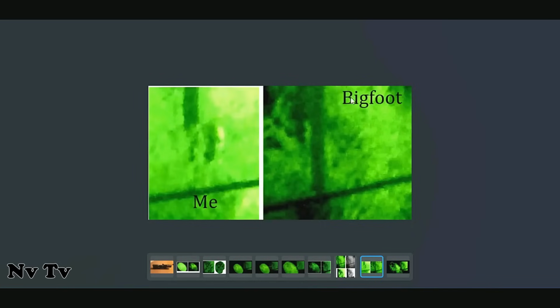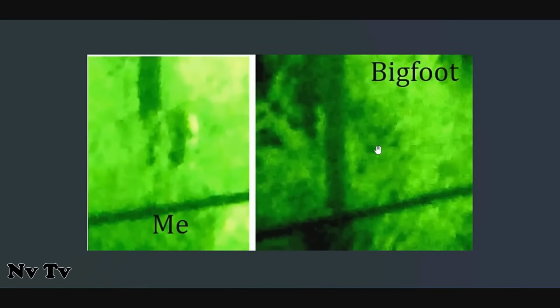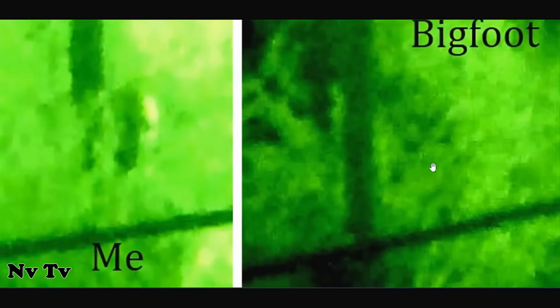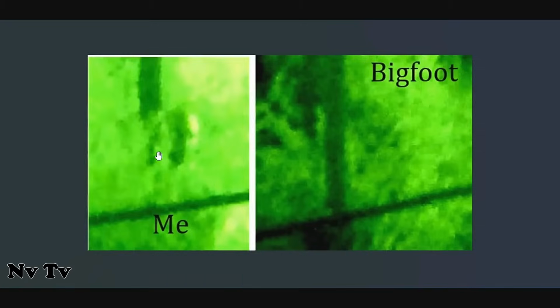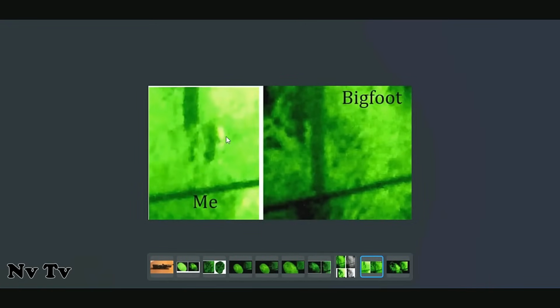And then the night after, I went and stood in the same place. So this is me in this camera. And this is the thing. You can see how much bigger it is than me. Look at that. Head's about 3 times the size of mine. But yeah, I was working with some pretty sad technology.